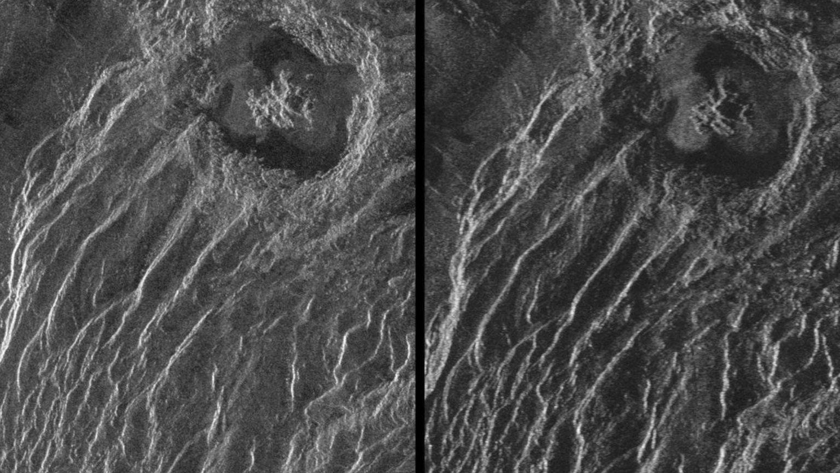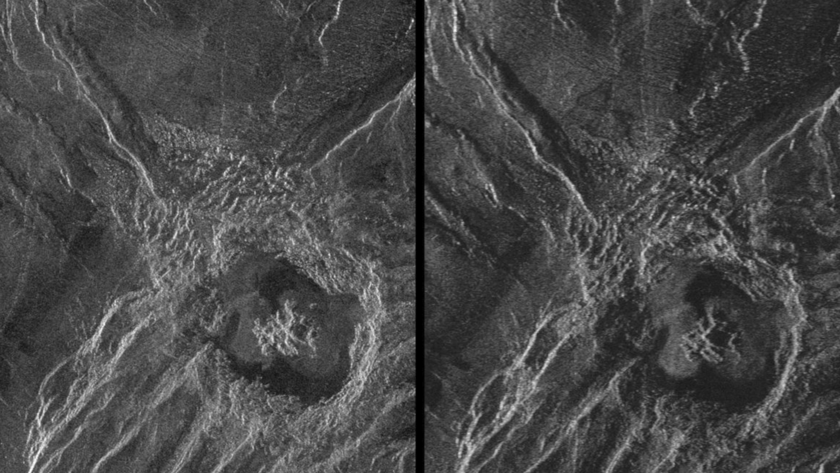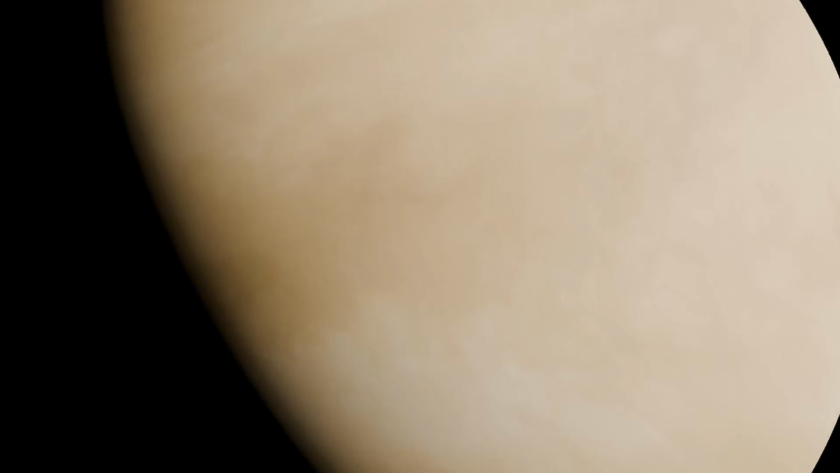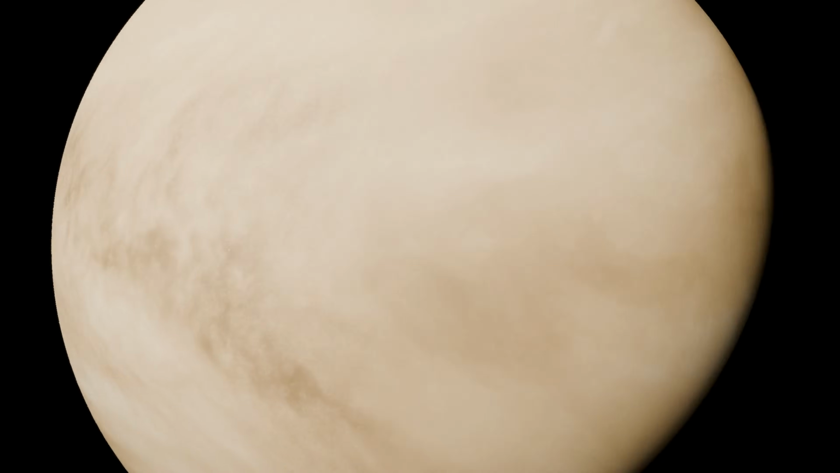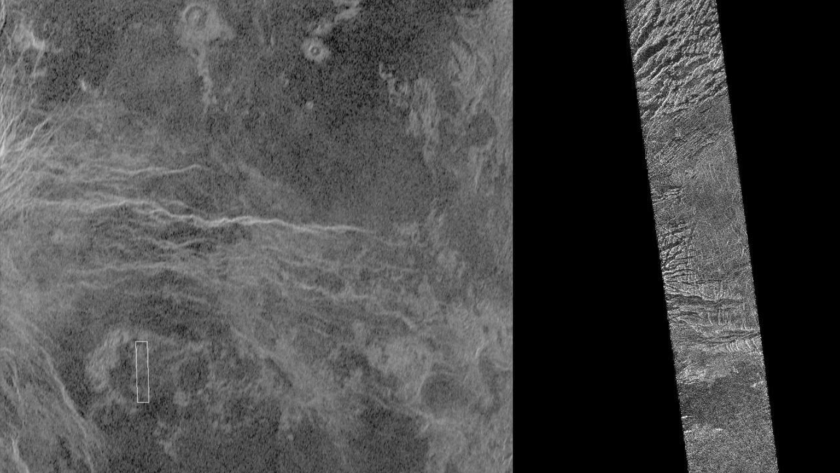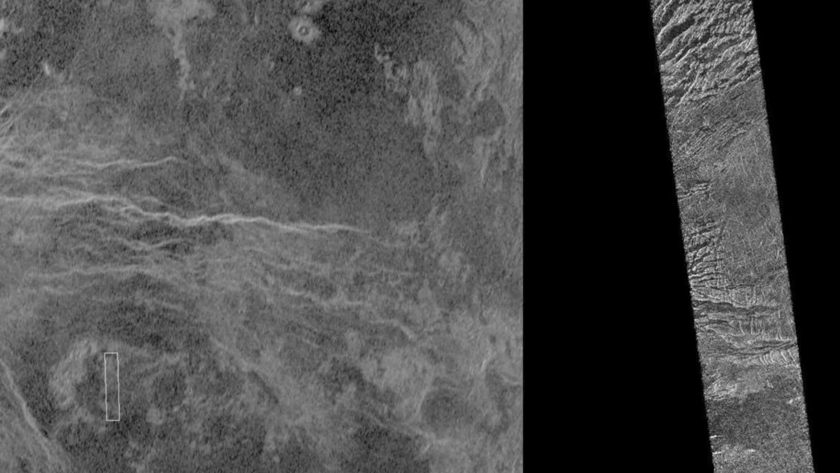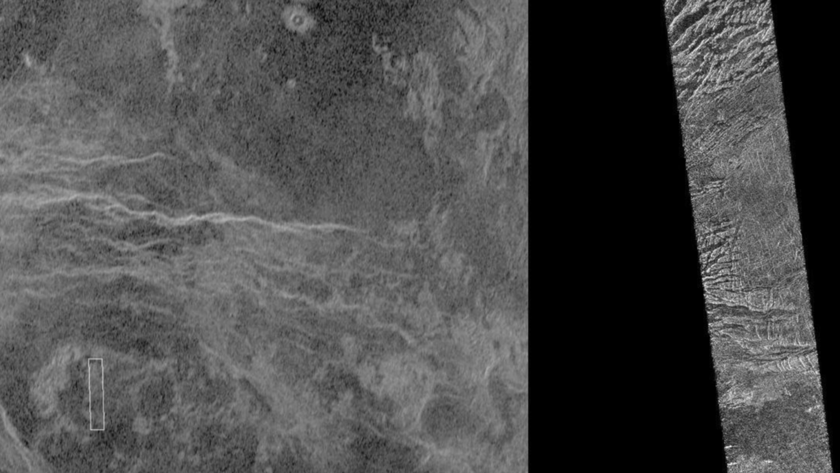This elongated structure could be a massive lava flow, evidence of the planet's prolific volcanism far exceeding anything found on Earth. For decades, Venus remained hidden behind thick clouds, but radar technology allowed us to penetrate that veil, mapping 98% of its surface. This is what lies beneath.